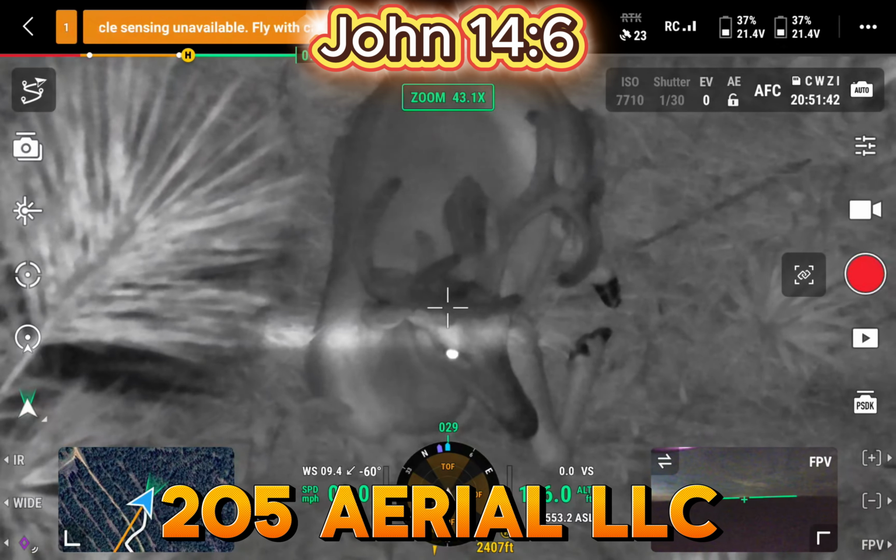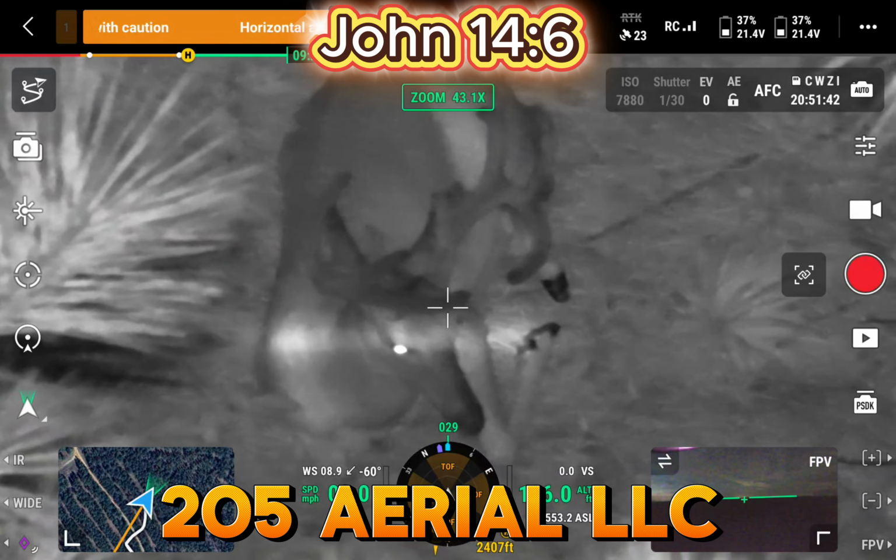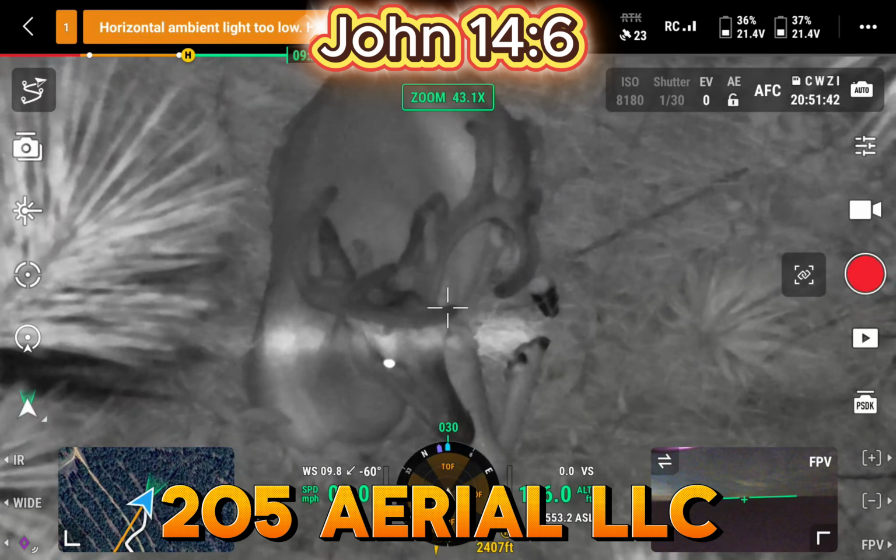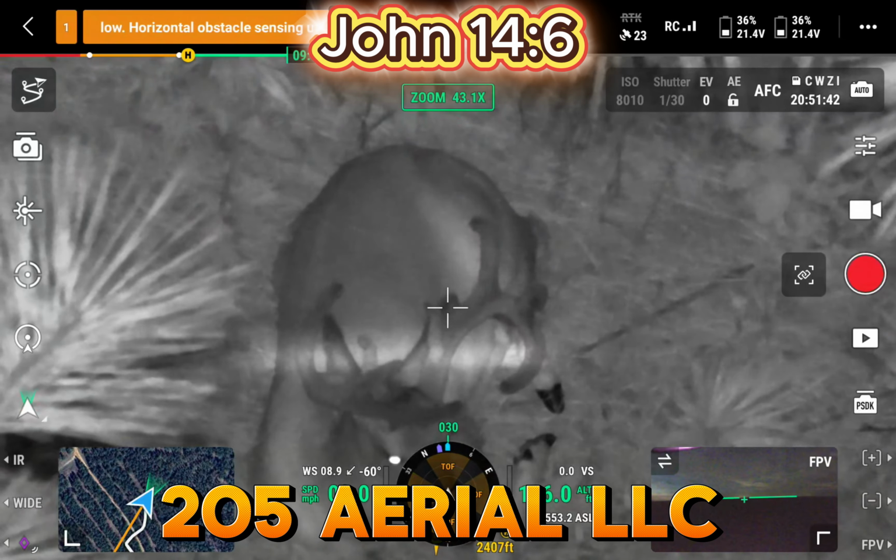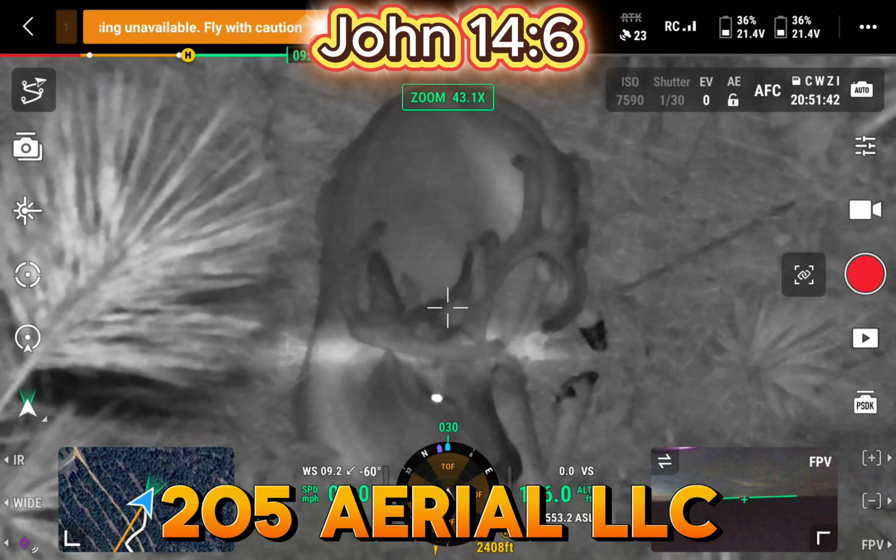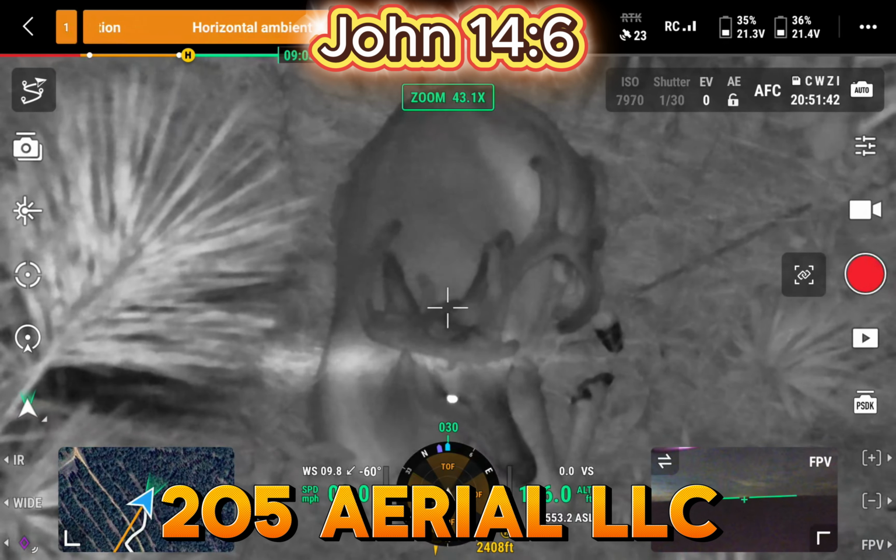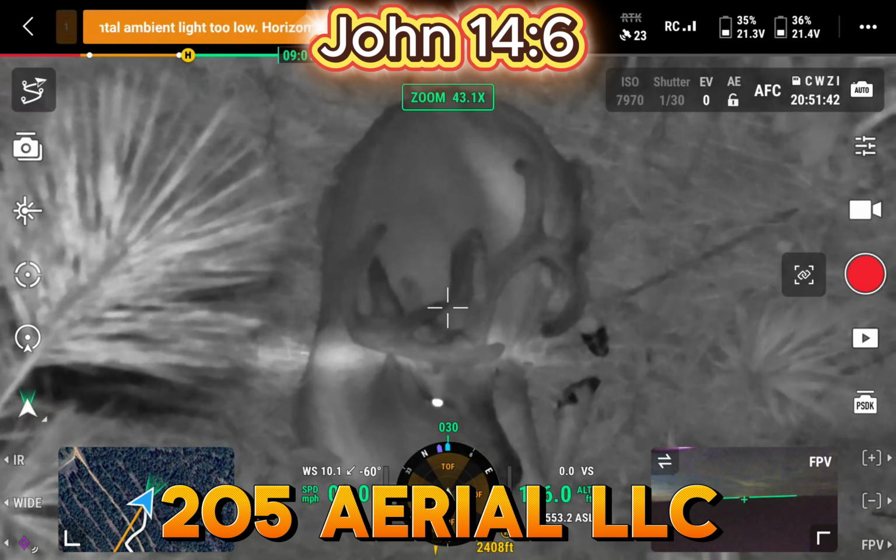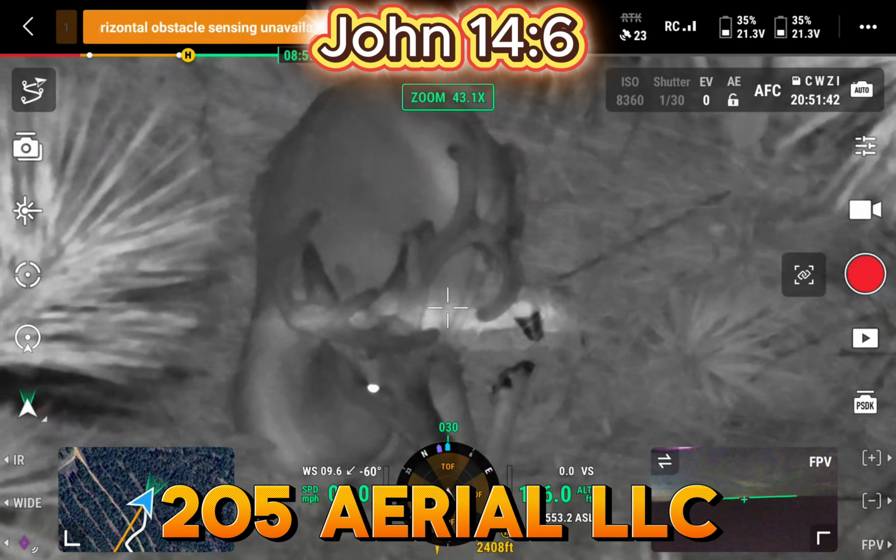With night vision, we're about 100 feet above him. I've got the camera angled at about 60 degrees, so we're probably 125 feet away from the deer. Again, this is with the IR lights, so it's not bothering him at all. Sometimes they can get a little spooky at night. It just depends, because you have to get a little closer, but 99% of the time, they don't spook at all. And when they do spook, they alert for just a second, and then they go back to feeding. Of course, he's bedded.